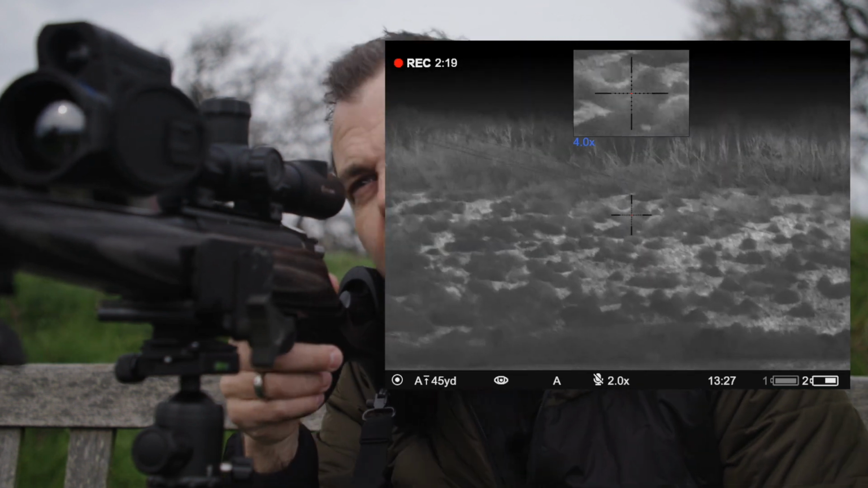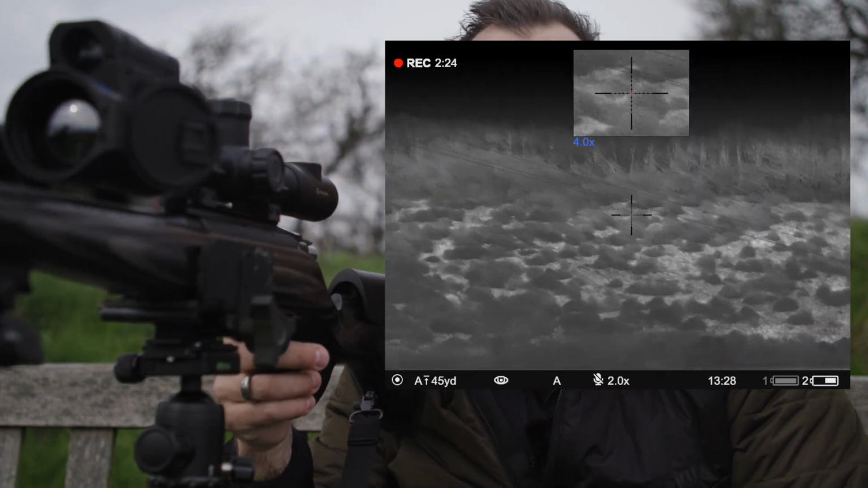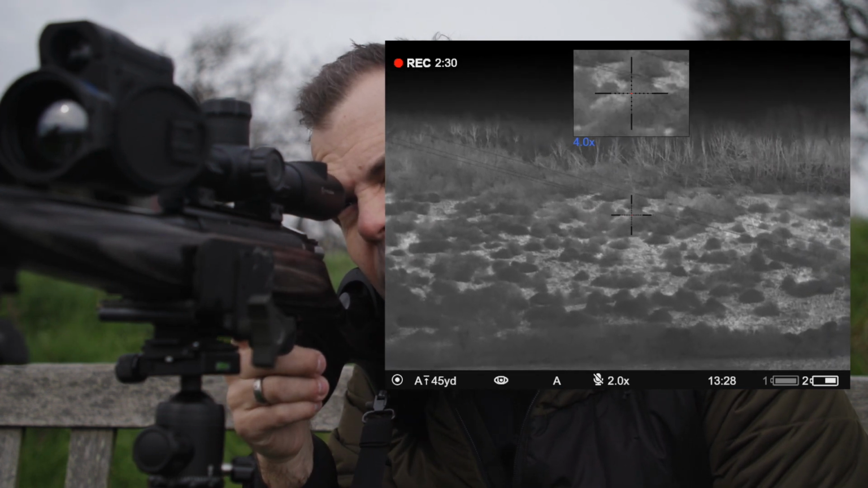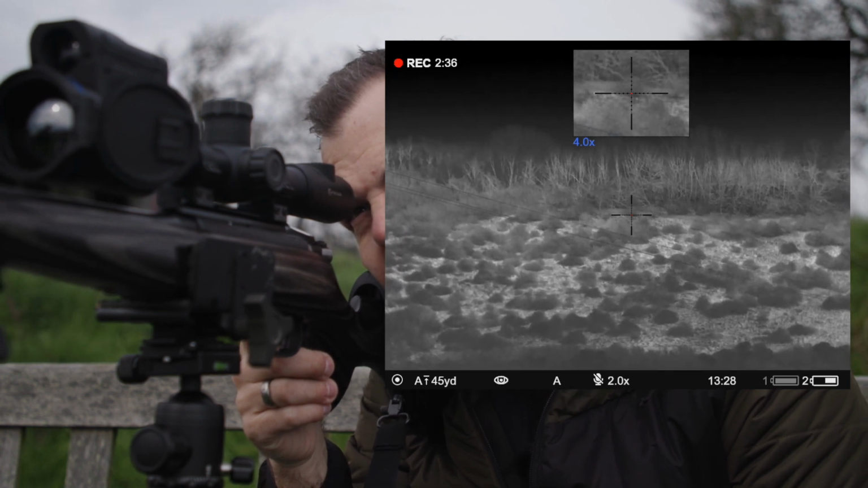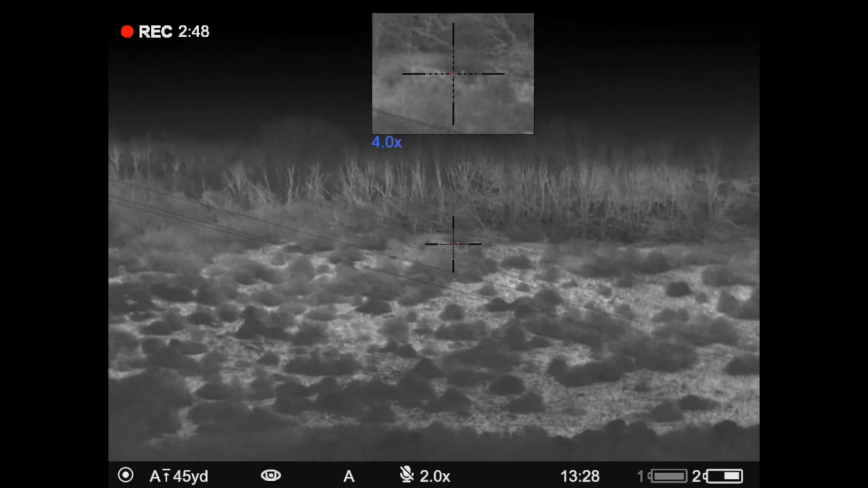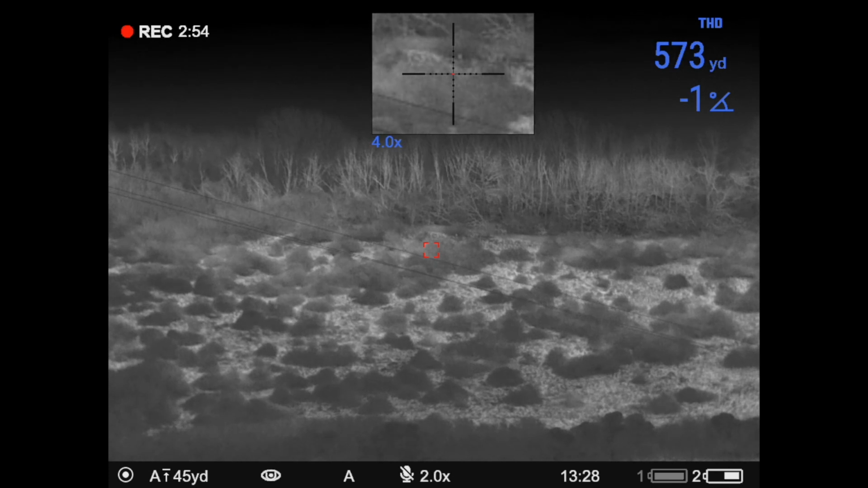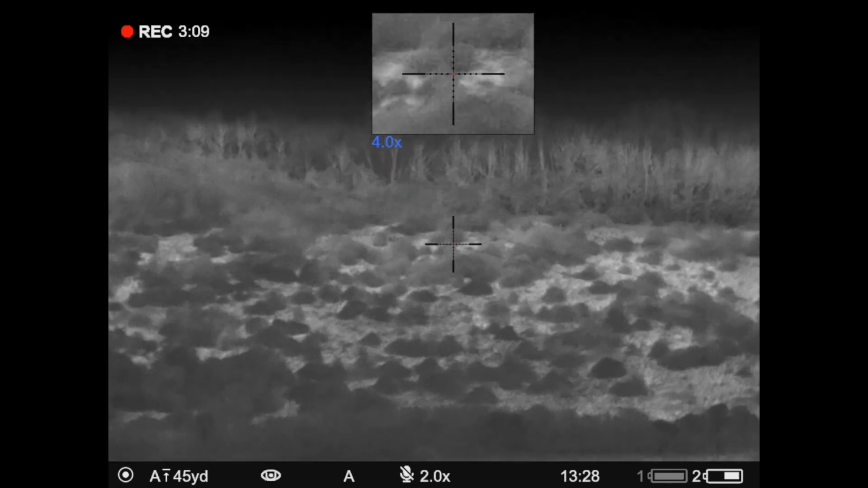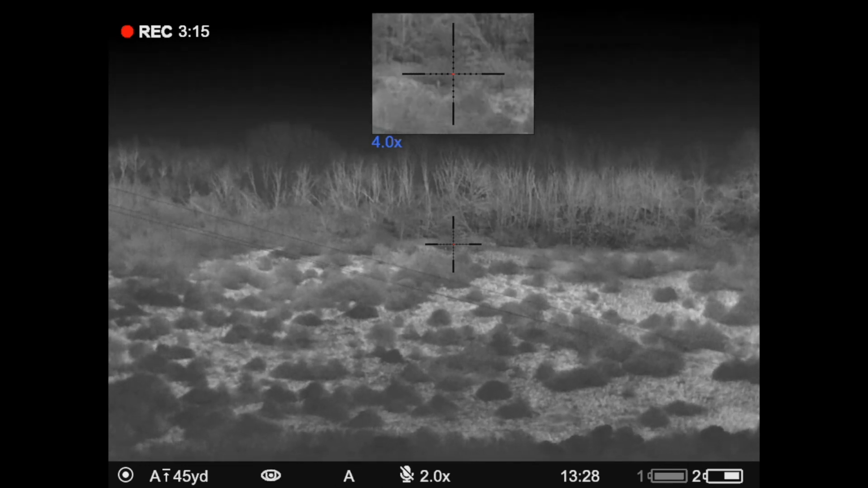Okay, so we've got it all turned on. There was a rabbit over the far side of the valley a minute ago, and I obviously wouldn't dare to take a shot that far on a 2.2 rimfire. I'm not Mark Ripley. In fact, there it is. So there's a rabbit over the far side of the valley. I don't know how far that is. If I just range that using the rangefinder, 573 yards straight away. Obviously 573 yards is not going to happen, but the fact that I can literally turn this on, spot a rabbit from that distance and range it is crazy.